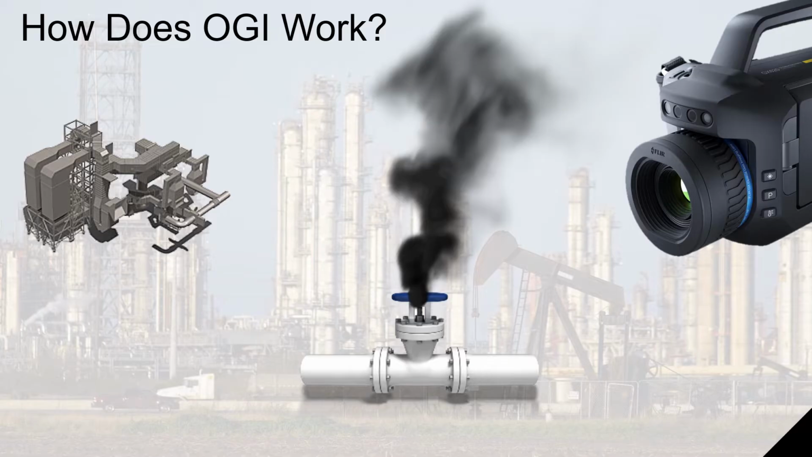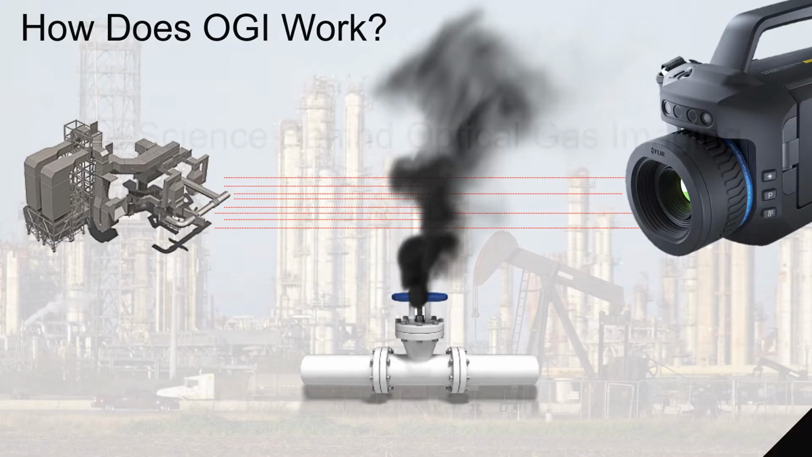When that happens, that gas plume actually absorbs some of the energy and blocks the energy from reaching the camera to create an image. And that's what we see as smoke in the infrared image or the optical gas imaging camera.